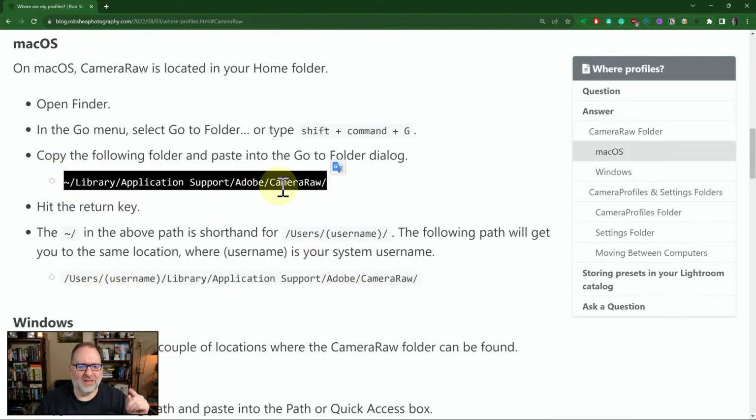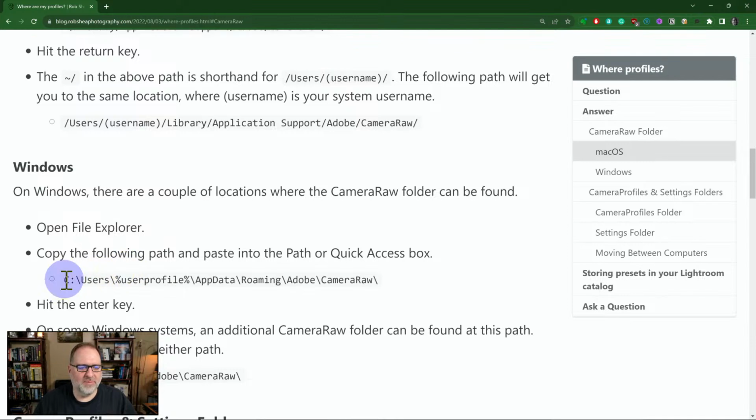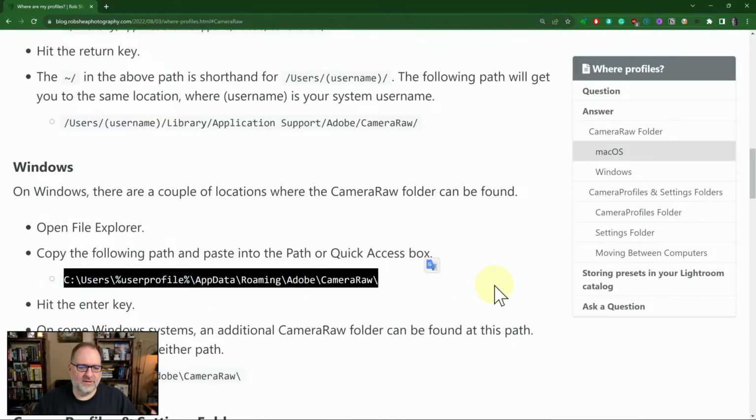You could just plug this in and that'll get you there. So that's how you get to the Camera Raw folder on the Mac. And then Windows is a little bit different because you're going to have your drive, could be your C drive, could be another drive, users, your username, where there's this user profile variable that allows you to jump right to your username, app data, roaming, Adobe Camera Raw.